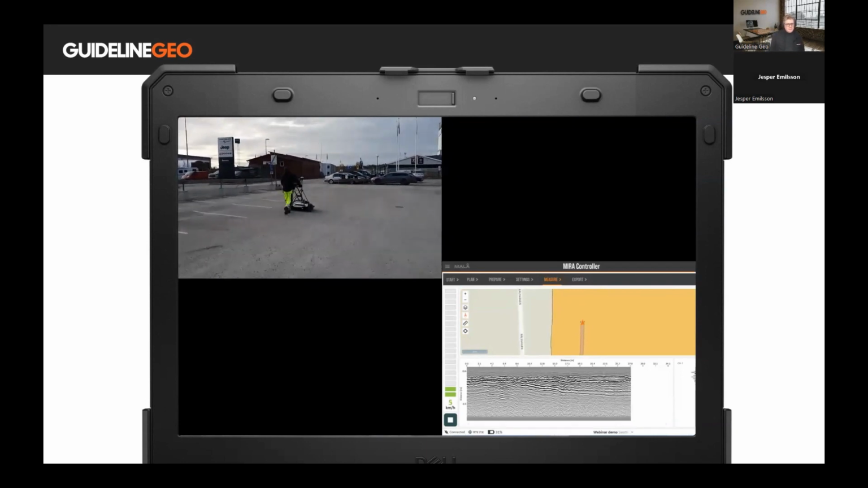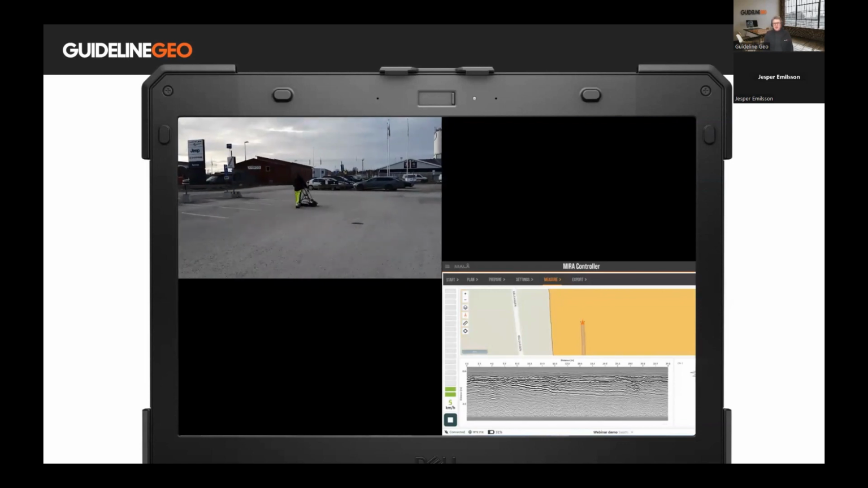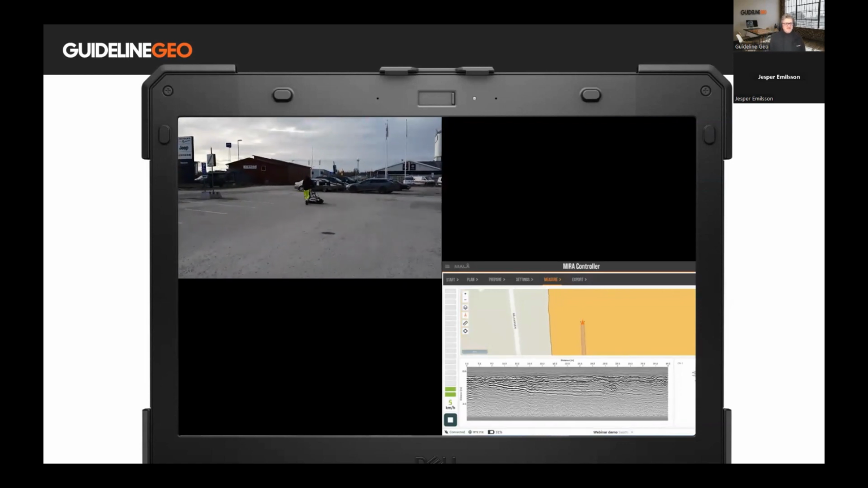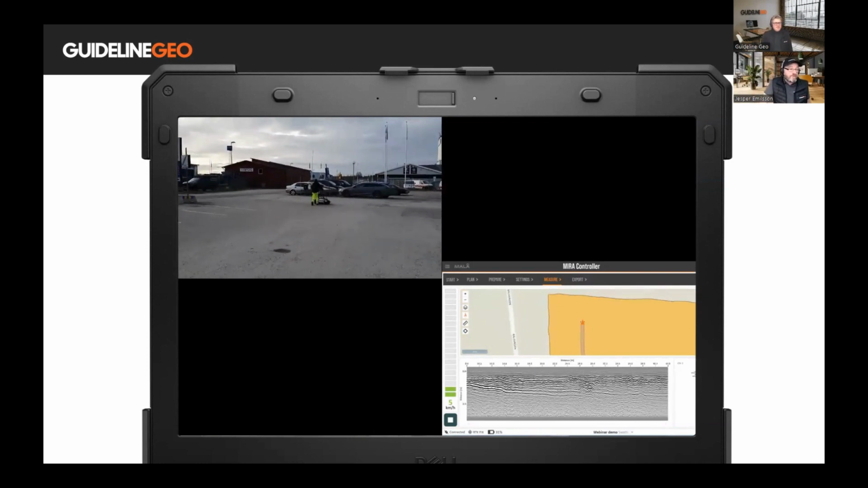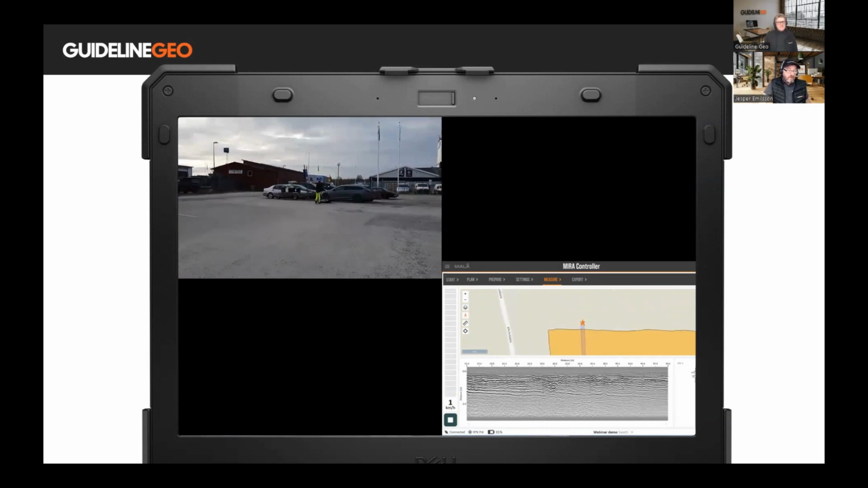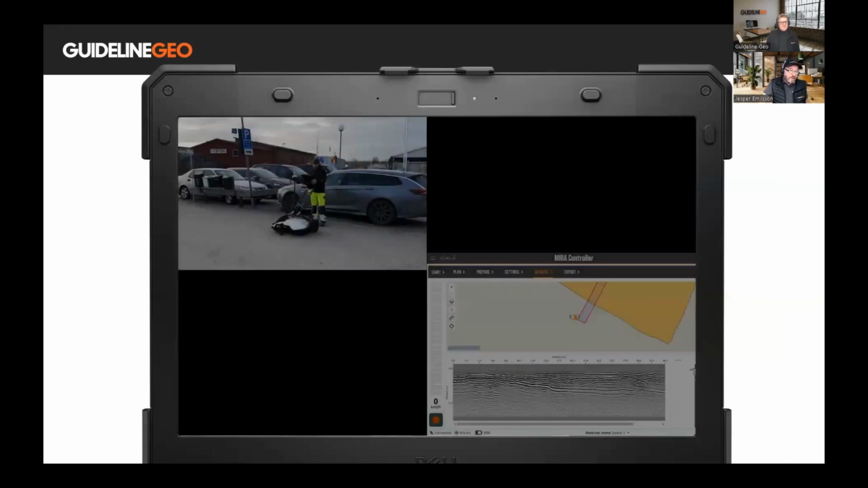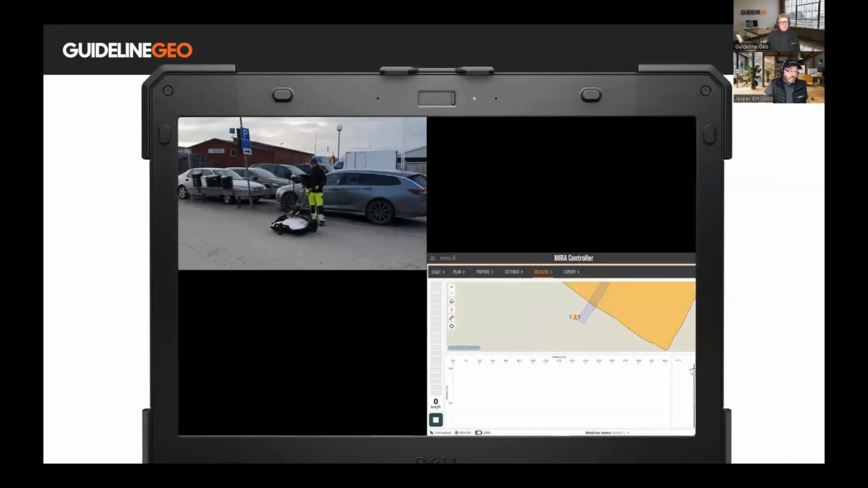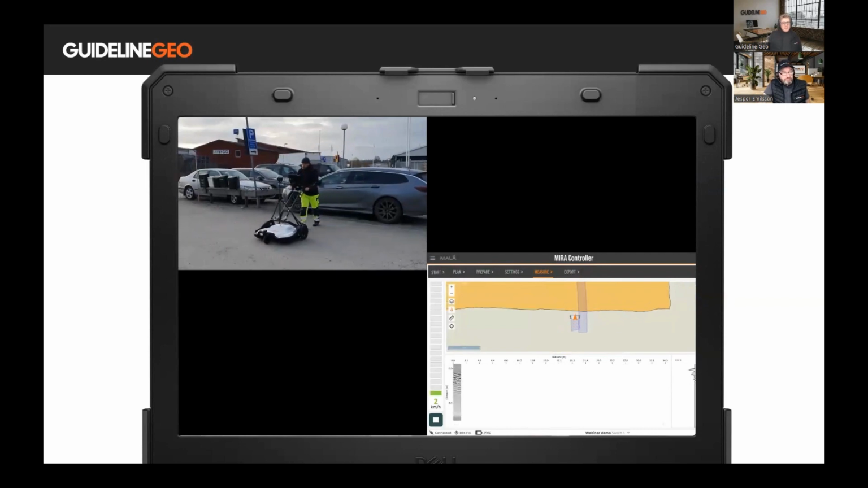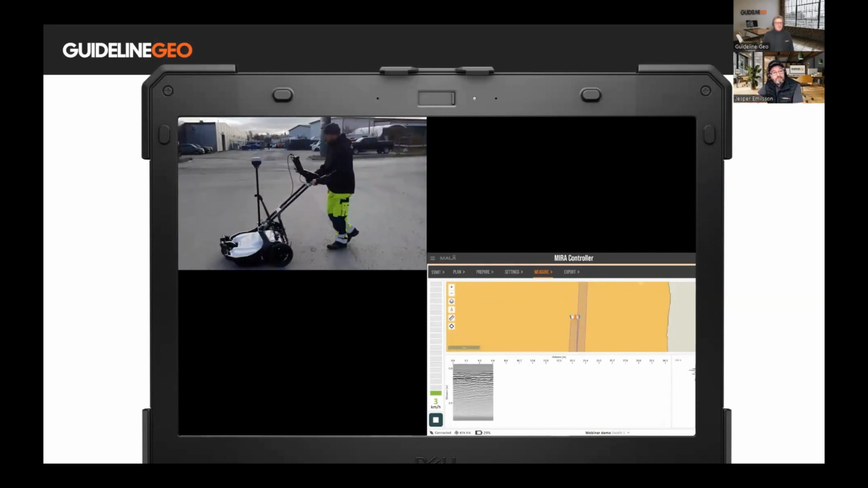Jesper, do you have any comments on how it feels to maneuver? I mean, you've been out with this a fair bit. Yes, I'm actually very pleased to see how easy it is to work with this in the field. Even in uneven terrain, it's very smooth and easy. It's nothing that you need to wrestle with. I'm happy to say I'm really happy with the mechanics of the hand push cart.